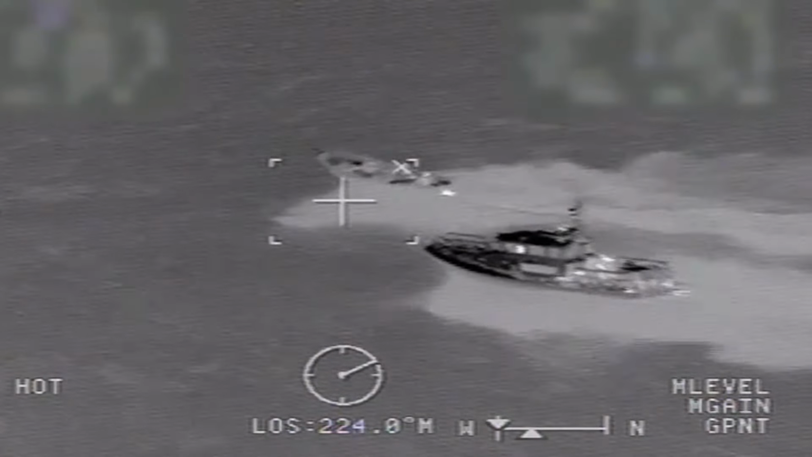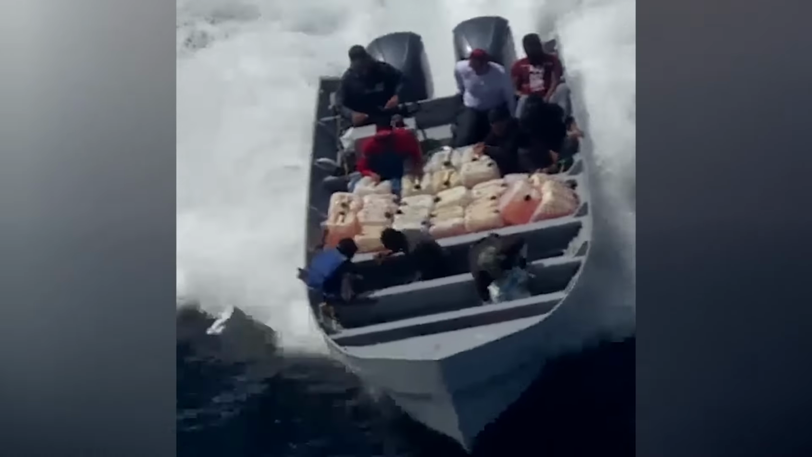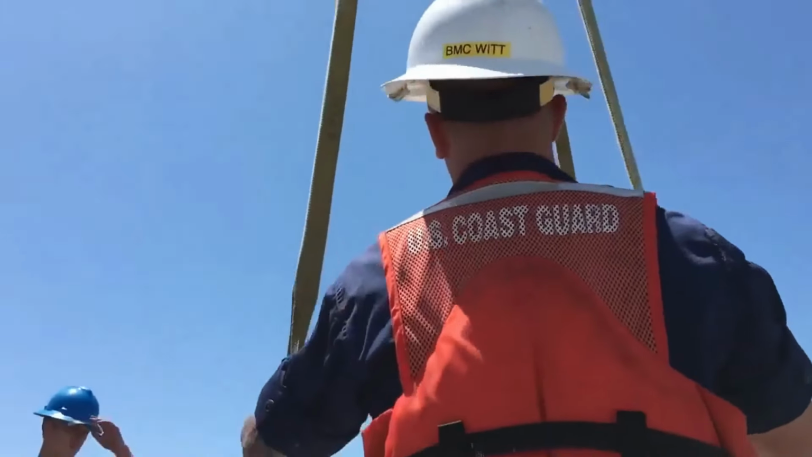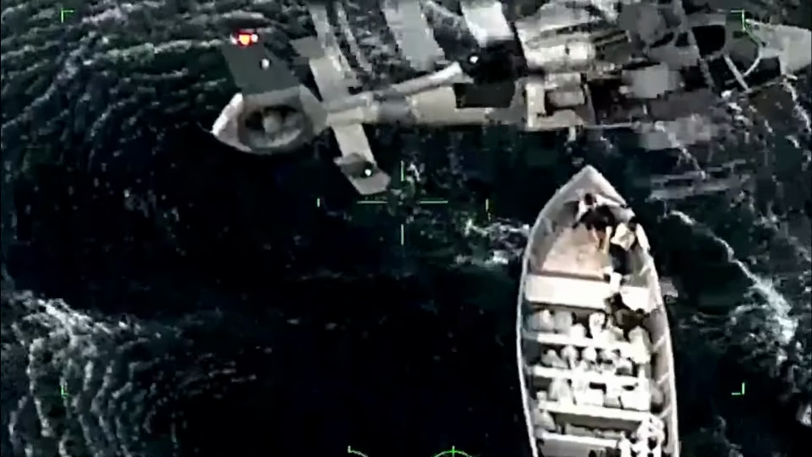In daylight, fast boats look fast. At night, they look invisible. But on thermal, they burn like comets. They tried speed. They tried darkness. They tried panic. They dumped evidence. None of it worked. Because out here, in the lonely dark edge of the Pacific drug corridor, the United States doesn't chase. It hunts.